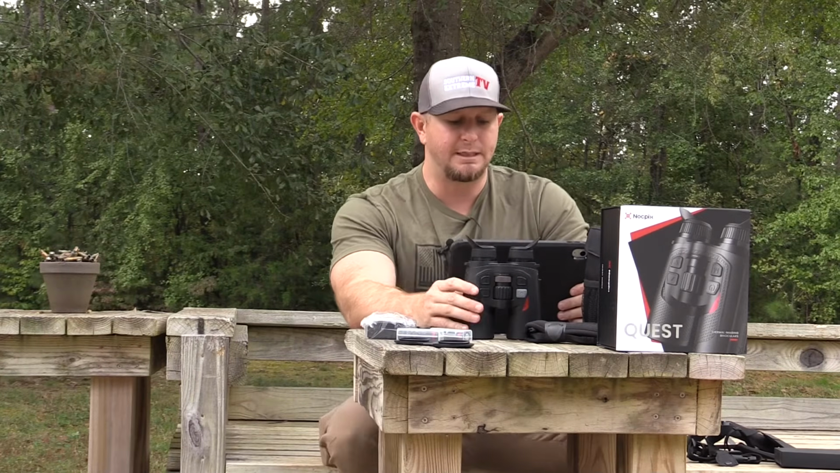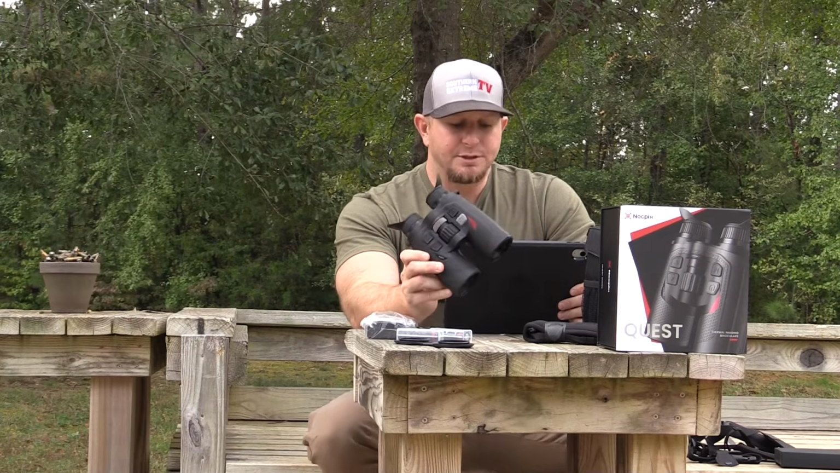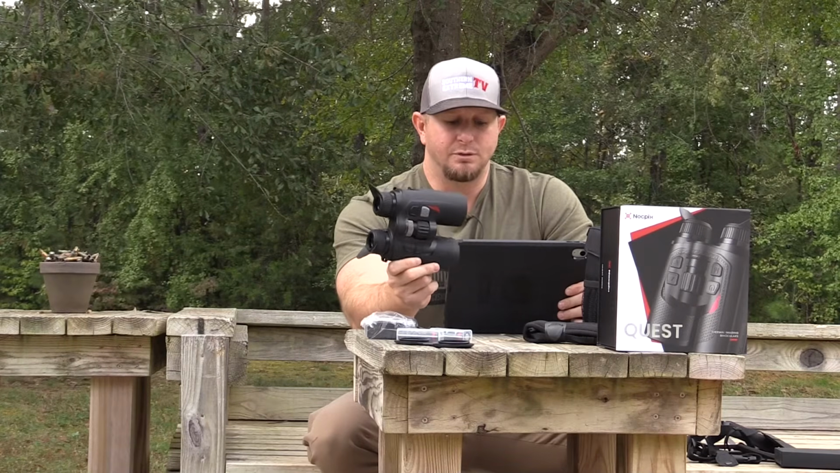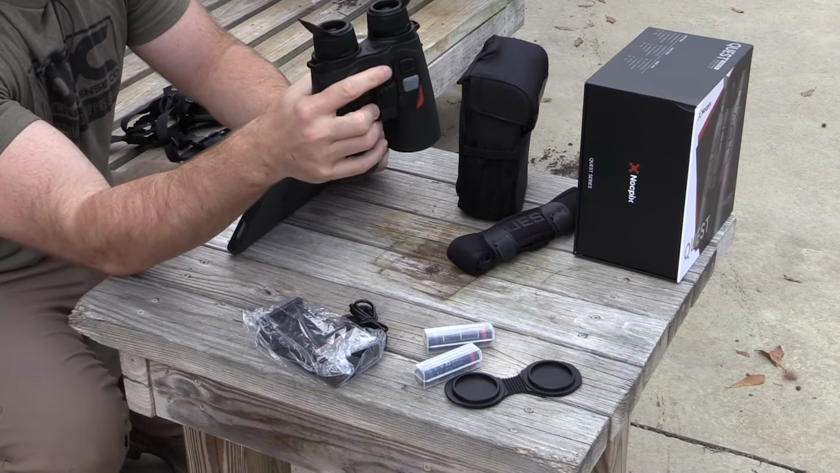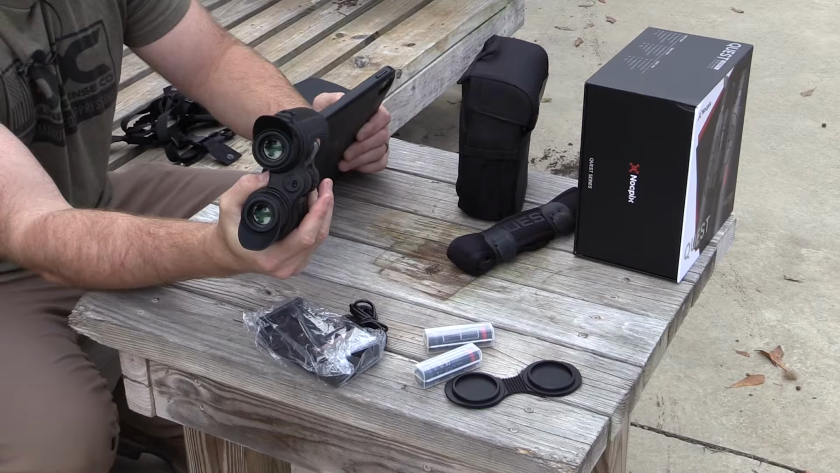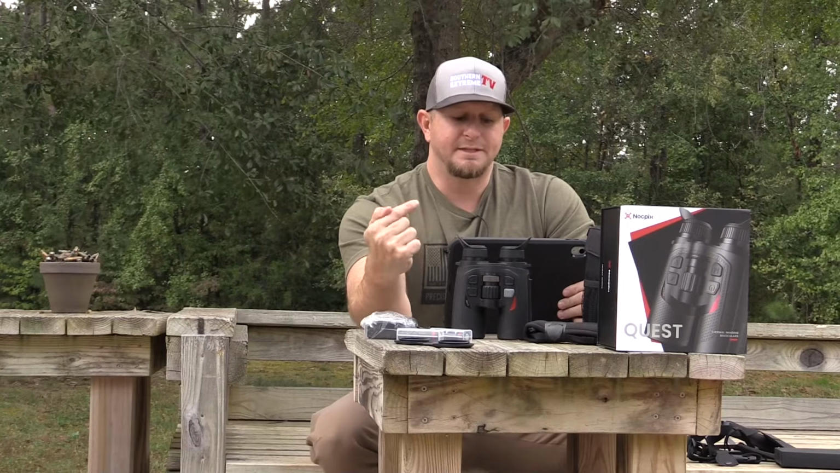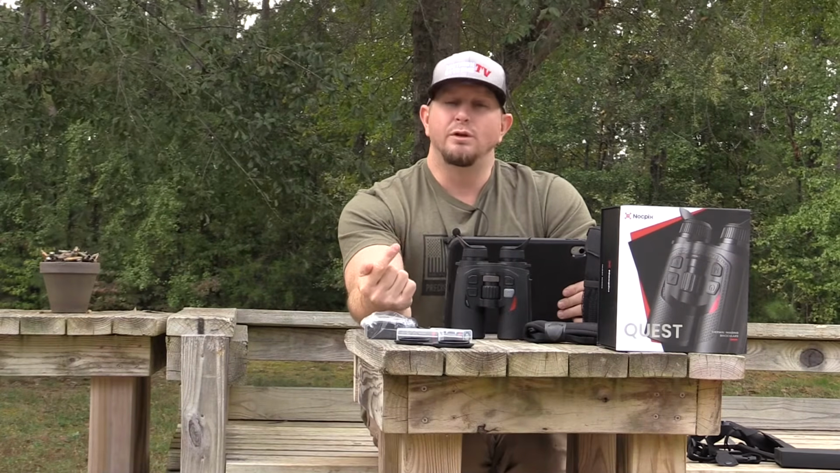So we've got a dual 1920 by 1200 OLED display, 1,000-yard integrated LRF system, so you're good out to 1,000 yards with this LRF. Focus and zoom are controlled by smooth turning ergonomic dials, which is basically going to be right here in the very middle, very similar to what you guys are used to focusing your binoculars with whenever you're running your normal daytime optics as well. Really cool thing about this is it uses a common 18650 battery, which is really cool.